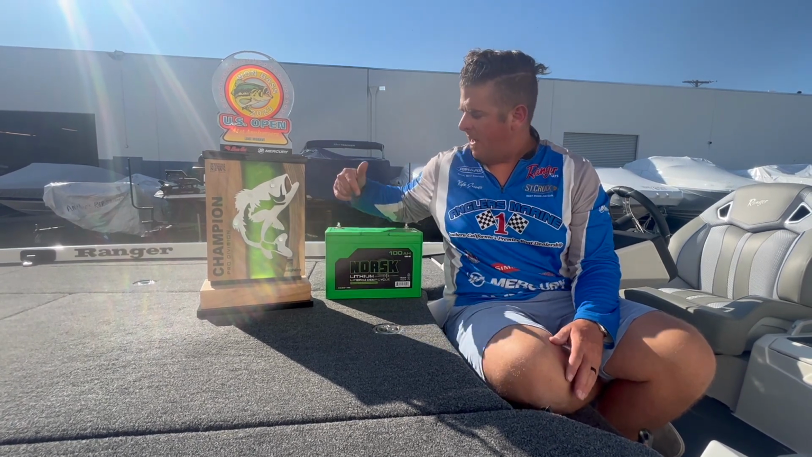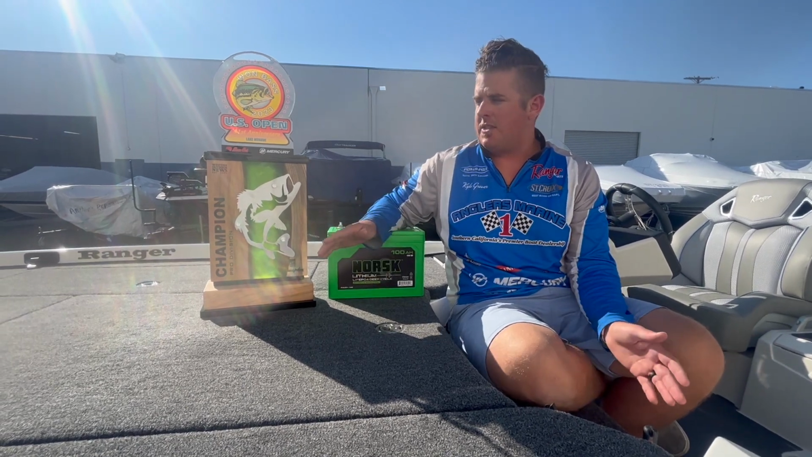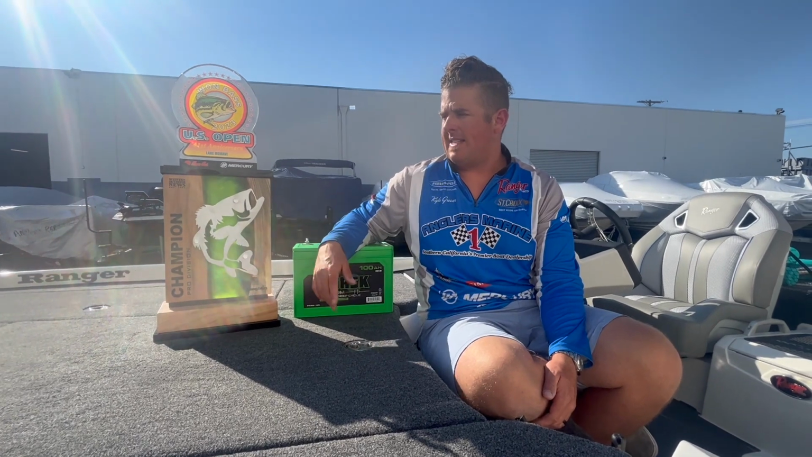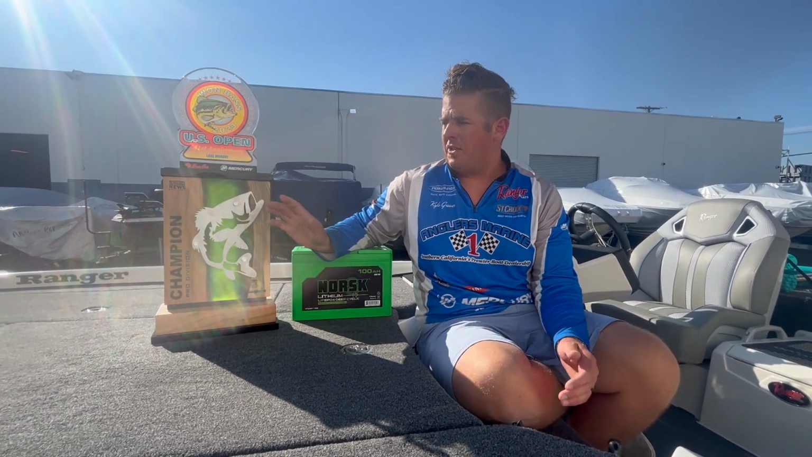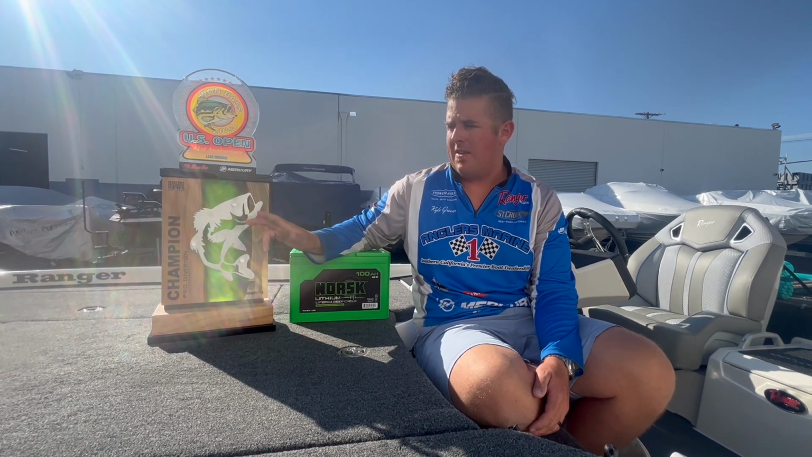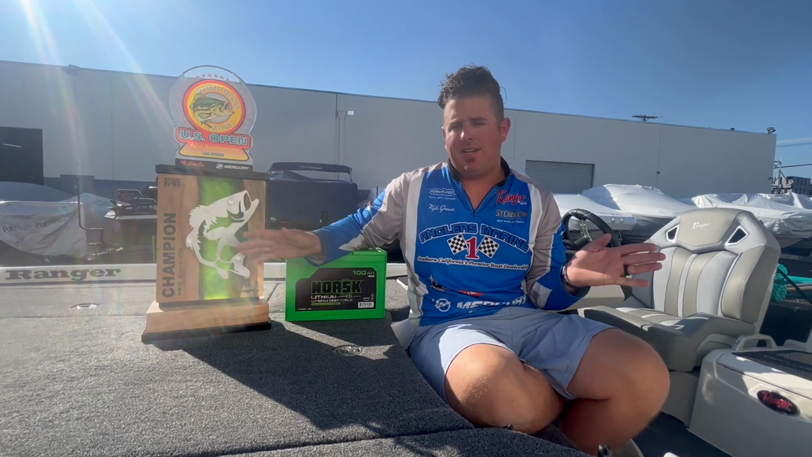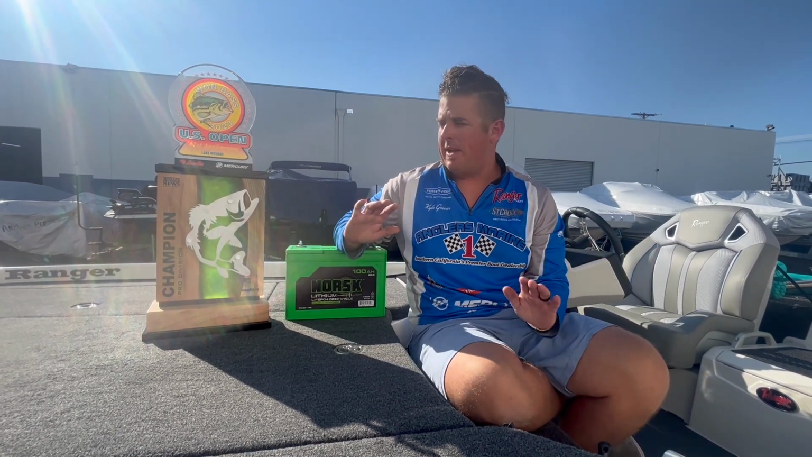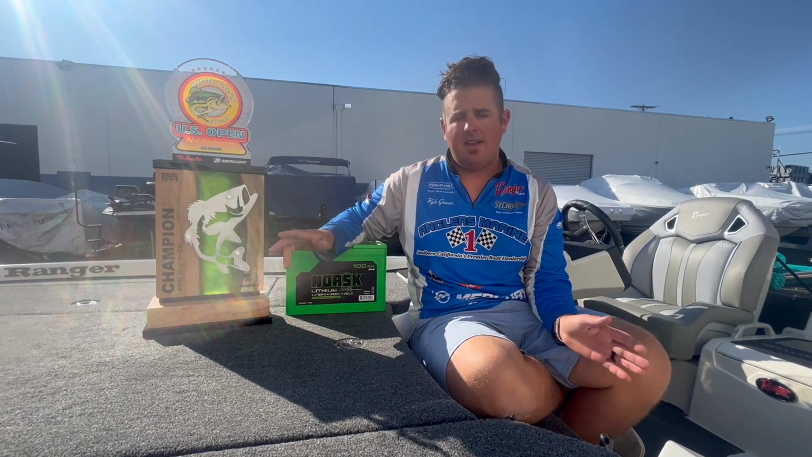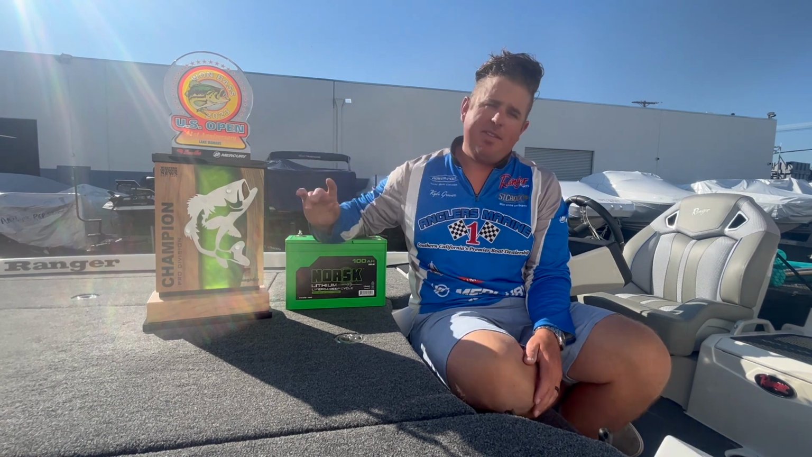And then I have 4 of these in my boat. I have a 4th one just to run my Active Target. I think it's very important on that Lowrance Active Target to isolate your transducer and the fish finder that you're using onto its own battery so that it's not touching anything else. It makes your picture way better, cleaner. There's no interference on the screen, and I could keep the fish far away from me.